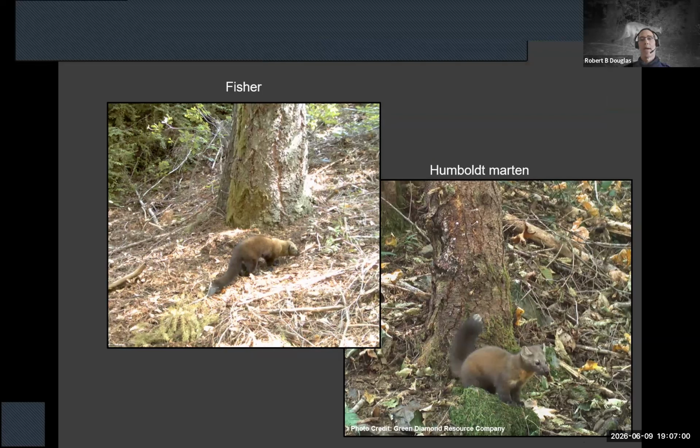And I've spent a large portion of my career conducting mammal surveys on forest specialists, such as the Pacific Fisher, and looking for Humboldt marten in Mendocino County and northern Sonoma County.